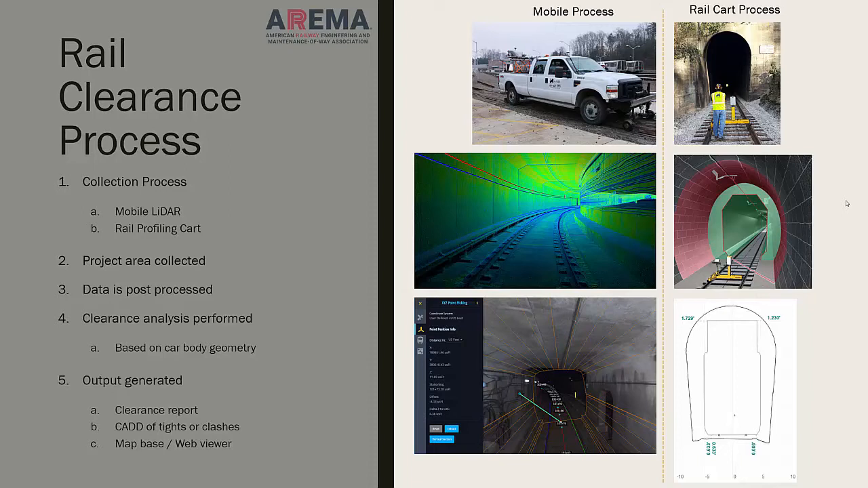Both of these produce a tremendous amount of data. As you can see in this middle picture to the left, that's a lot of data for people to work with and make slices. The other option is to use the railcart, where someone walks it through, usually for a specific reason. In this case, they're checking this tunnel for double stack capability, and the output will be put into a PDF. So really two different ways to do it.